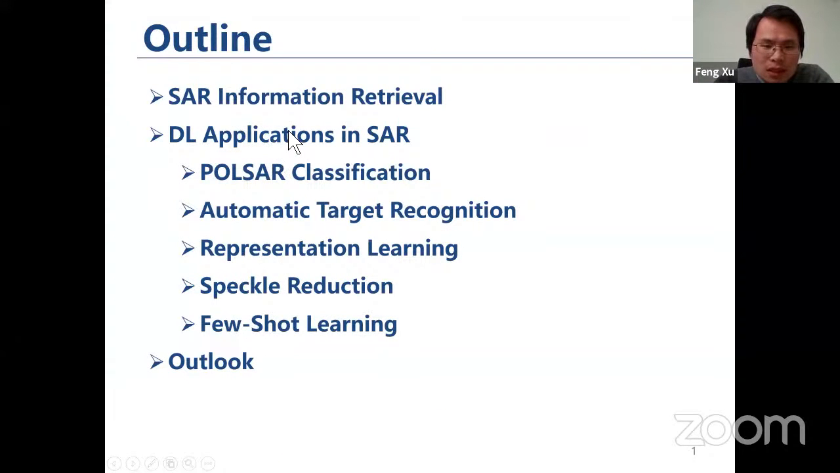So the outline of my talk. First I'm going to introduce a little bit about SAR information retrieval and talk a little bit about deep learning. And then the major part is an introduction of some of the works we have been doing over the years in SAR image interpretation.